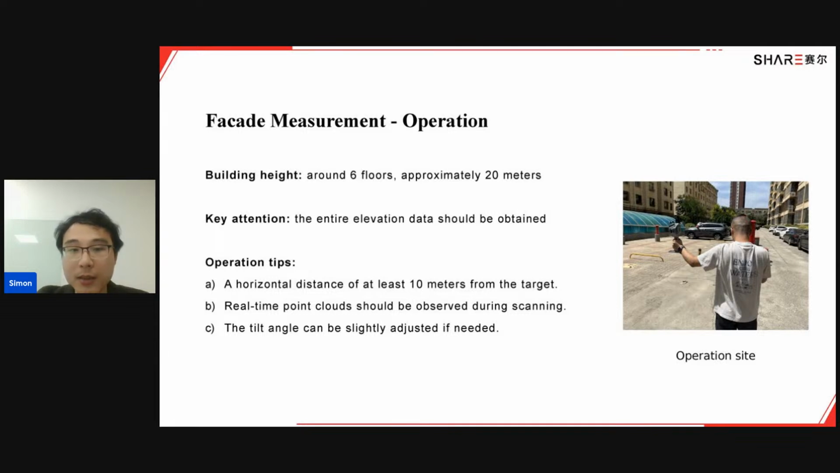The second tip is that you should pay attention to the real-time point clouds on your phone app, to make sure the point clouds on your app show the full detail of the building, so you don't miss the top and you include the top of the building in your scanner data.